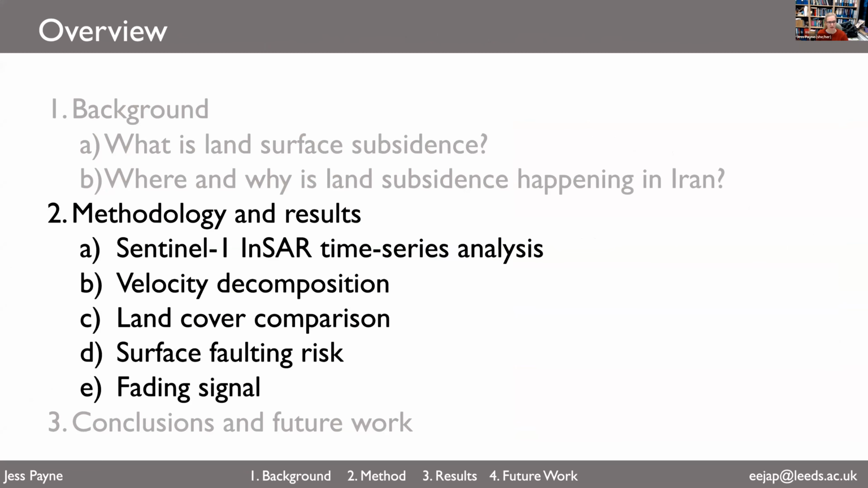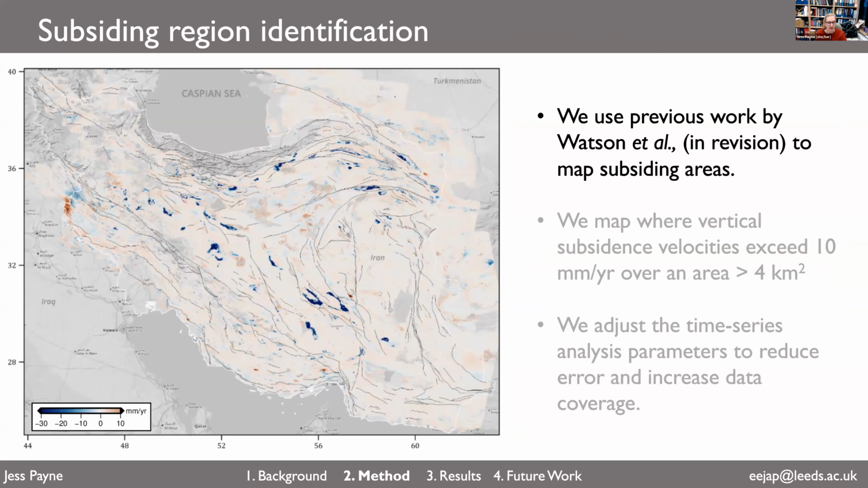So moving on to the methodology and results. First, we'll start with our Sentinel-1 InSAR time series analysis. So we began this work by building on previous work by Andrew Watson. His paper is in revision for this work. And so he produces a velocity field on the left, which shows the surface and how it's moving. Is it moving up? Is it moving down?